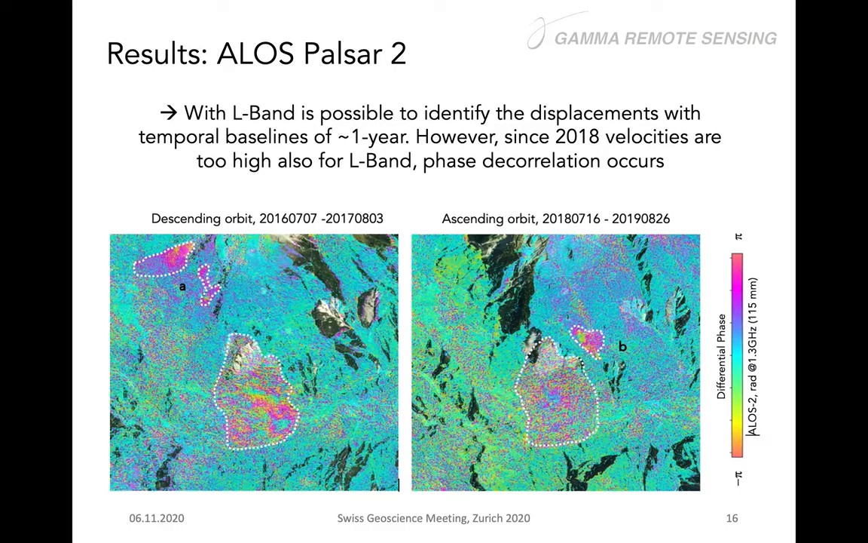So from the ALOS PALSAR L-band data, we have seen with a few interferograms that, depending on the temporal resolution, the temporal baseline, you might have high phase decorrelation even with L-band. In theory, ALOS PALSAR can get up to a 14 days repeat pass, but in Europe this is really rare.